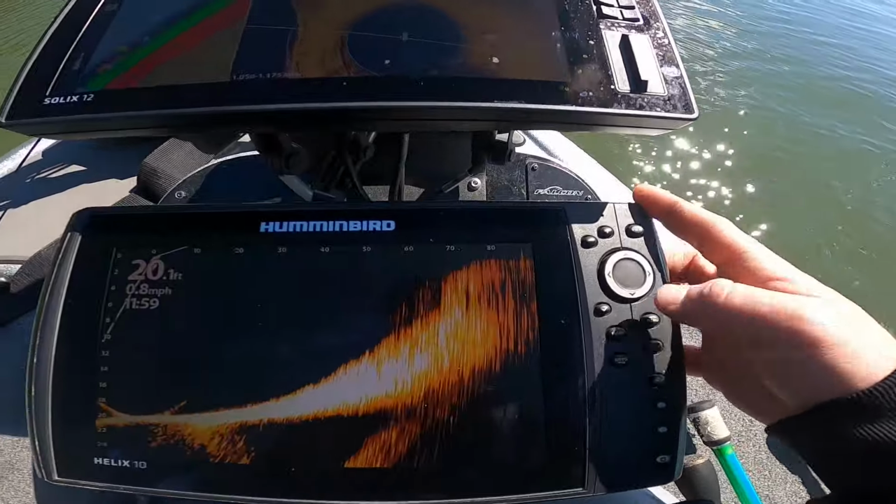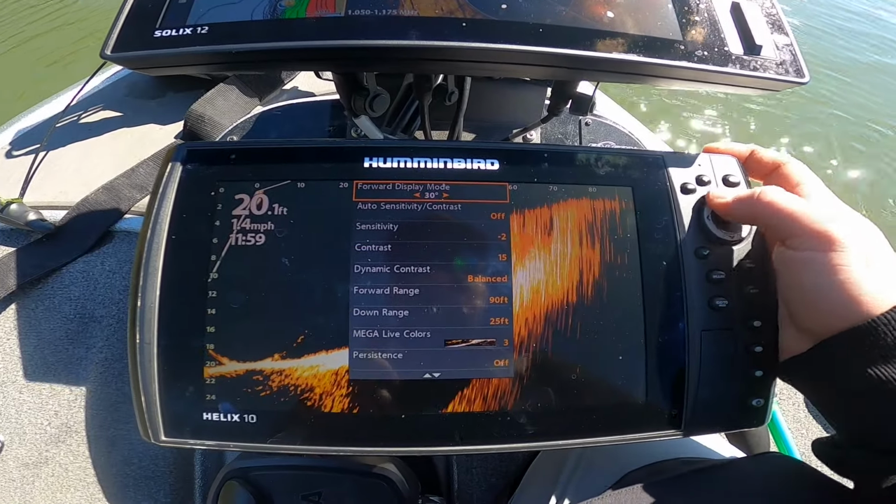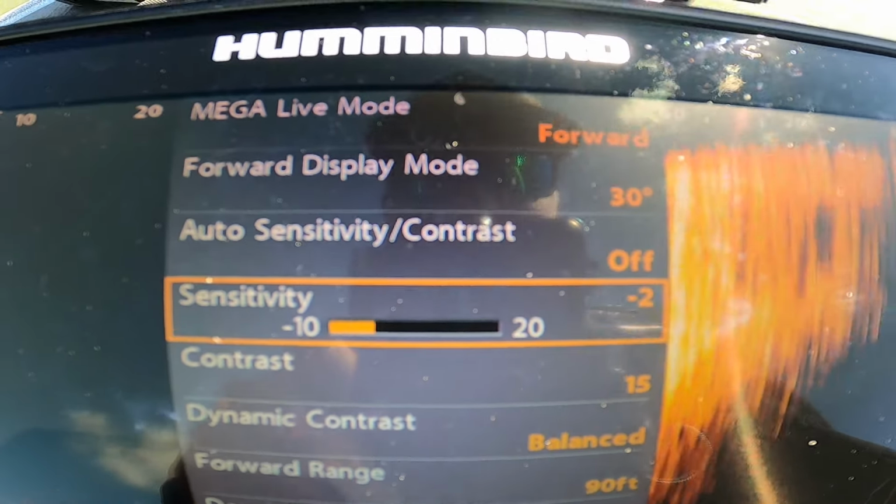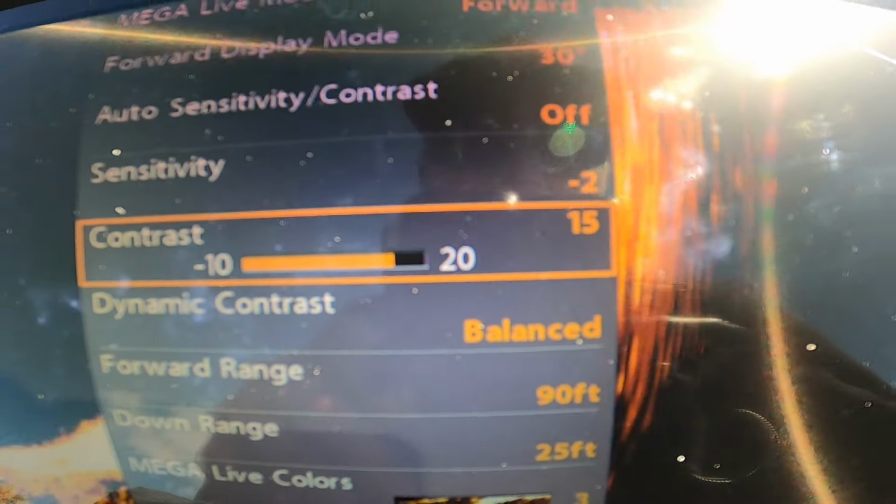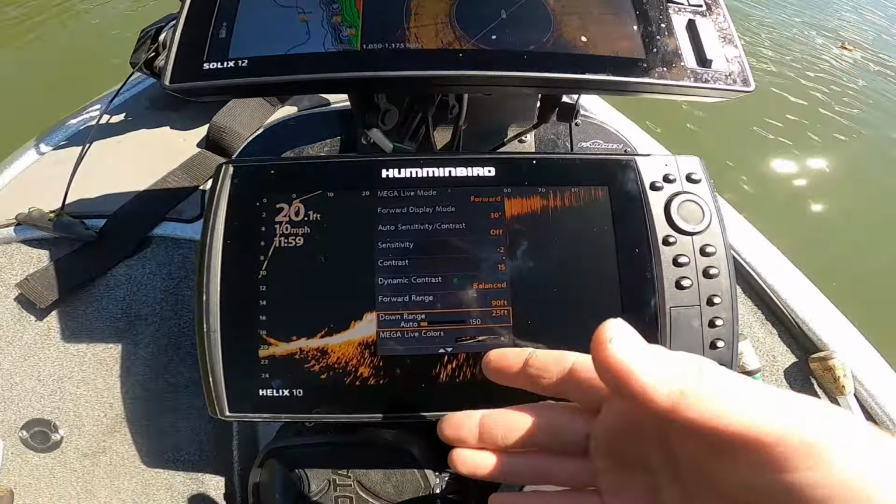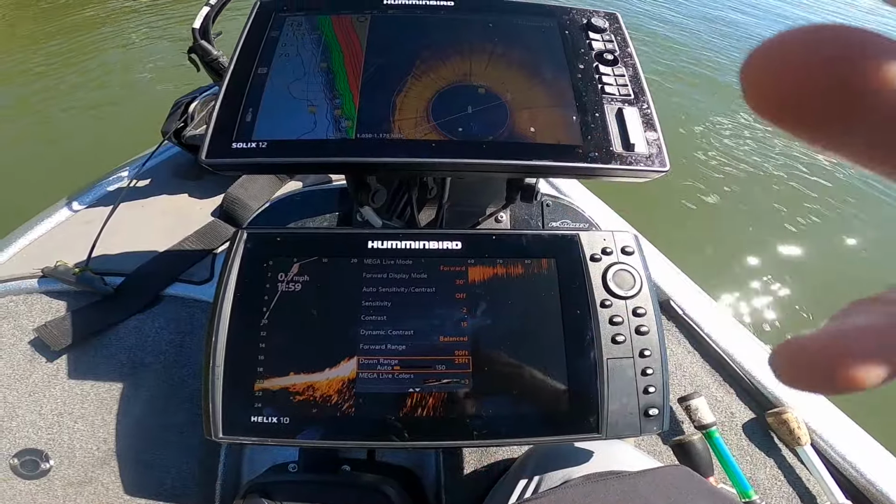But now we'll go to the Mega Live. Right now I keep my transducer angle at 30 degrees. My sensitivity is at a -2, contrast is at a 15. My forward range, I normally keep about 90, and the down range I vary. Right now it's 25 feet. If I'm fishing super shallow, I'm going to drop it down to like 15-ish.